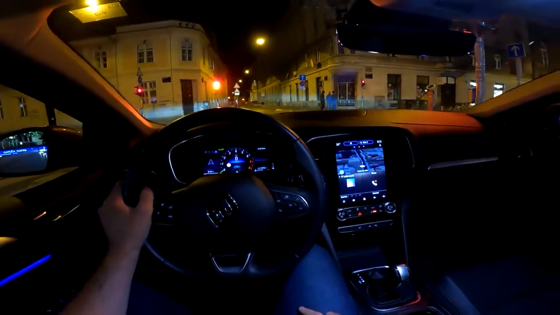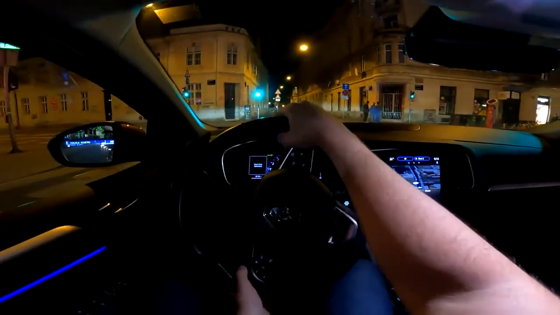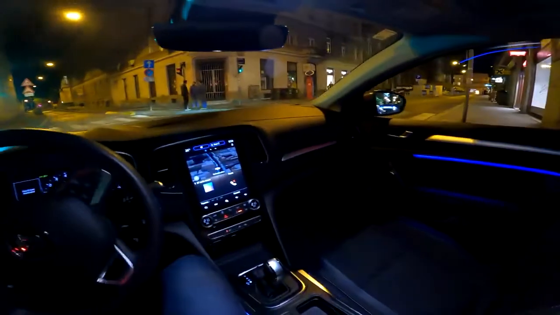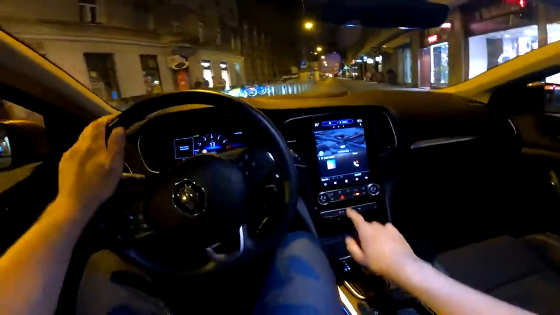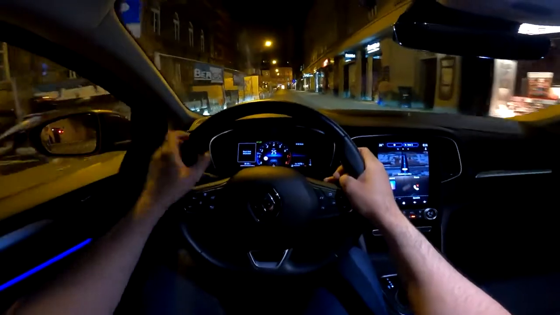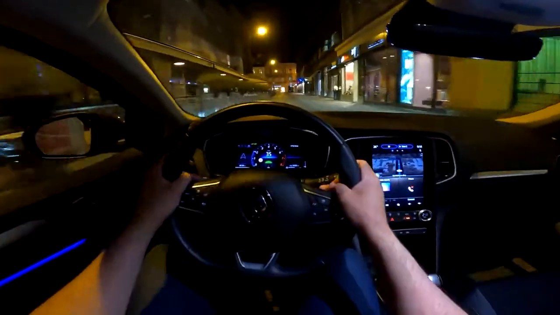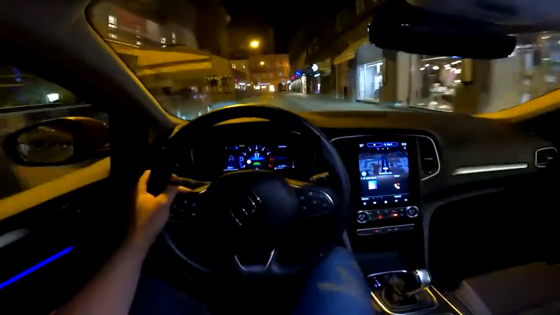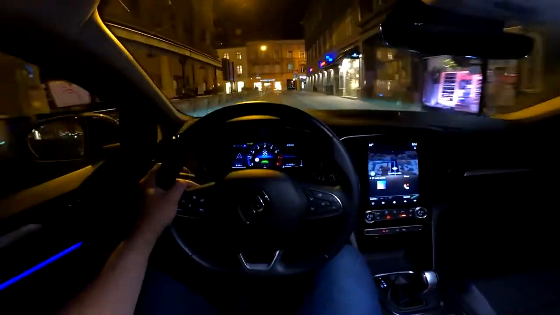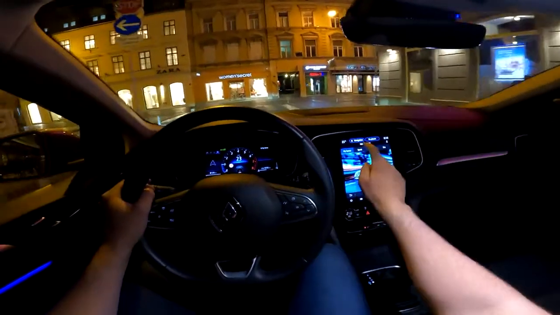And now the car turns off. We can switch off the start-stop system by pressing the button. And that's always a plus for me because I usually turn off those systems. And yeah, now it is deactivated and we are ready to continue the drive. So let's start with changing of the modes. You have this special button here to change the driving modes.